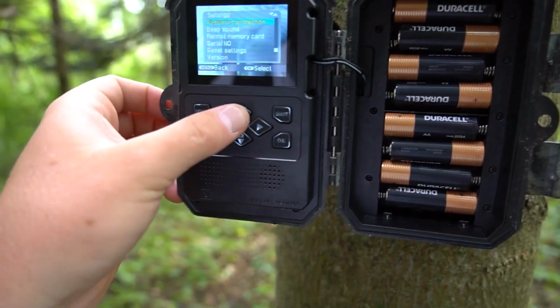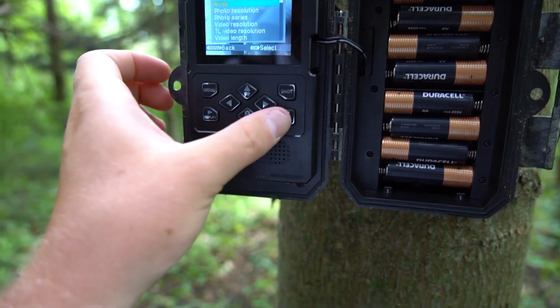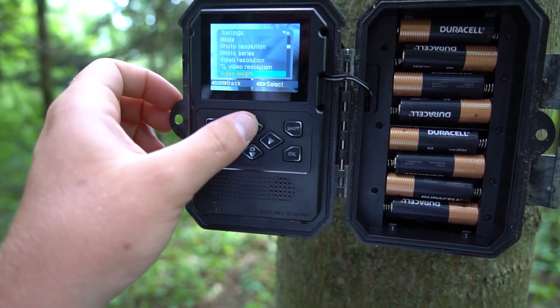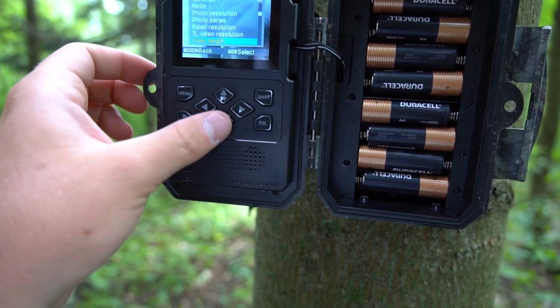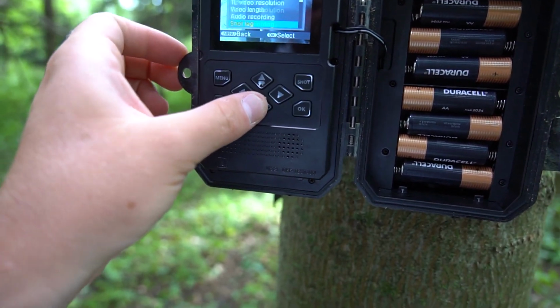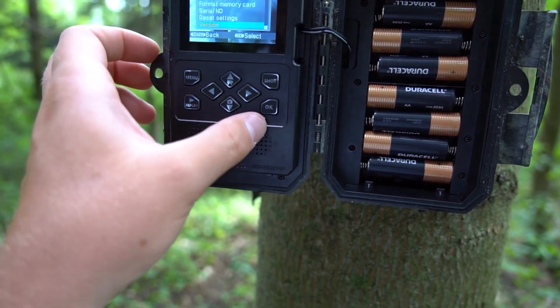Memory card is formatted, and what I've been doing actually now on all of these cameras is I'm switching them over to photo and video mode. Now that we're getting a little closer to season, I think it'd be cool to get some video. So I'm switching these to 10-second videos with 1080p. Perfect. So now not only are we going to get pictures, we're also going to get videos.